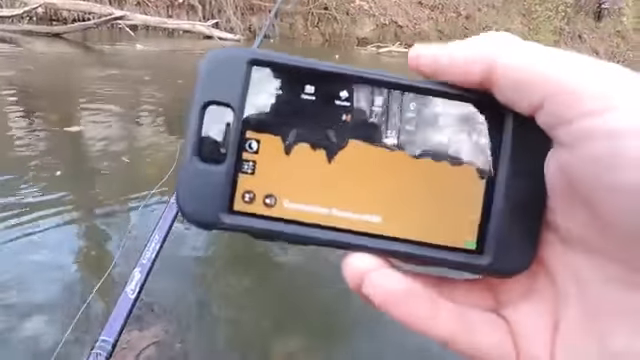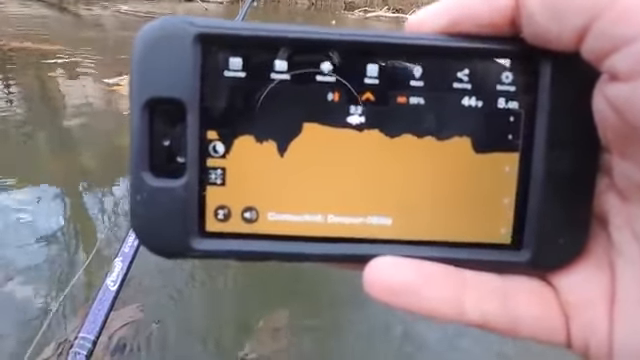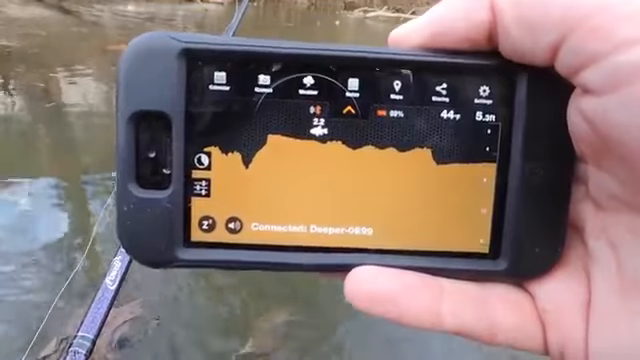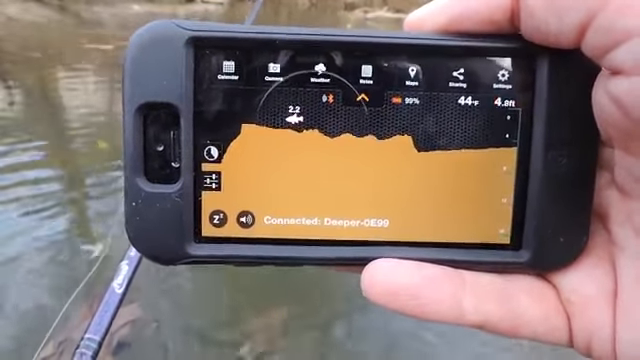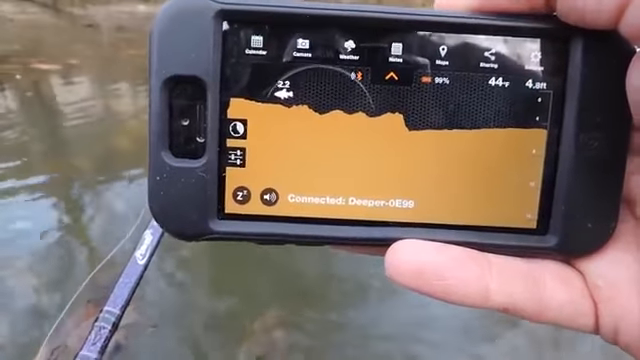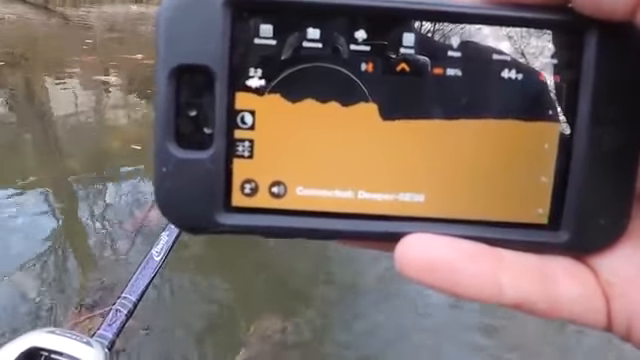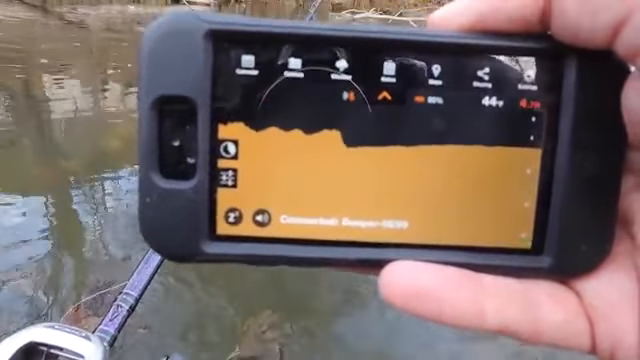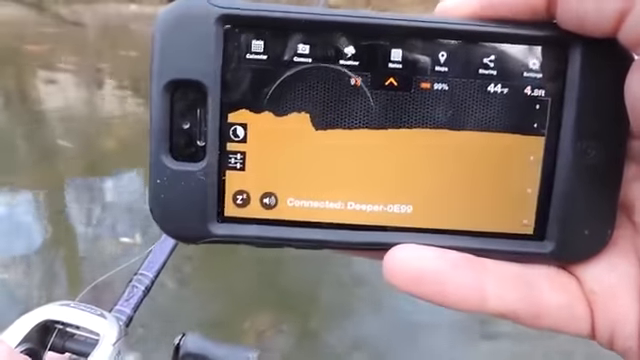Okay, so my Deeper is moving slowly and steadily with the current, and I'm registering 5.2 feet, 44 degrees. Marked one little fish at 2 feet. That could be a smallmouth, could be a sucker. I'm about to pull up right on the tip of this laydown right here, so we should come across some sort of baitfish, possibly.